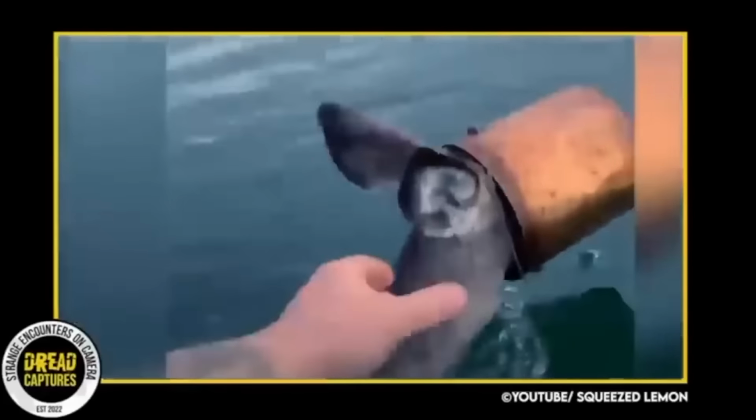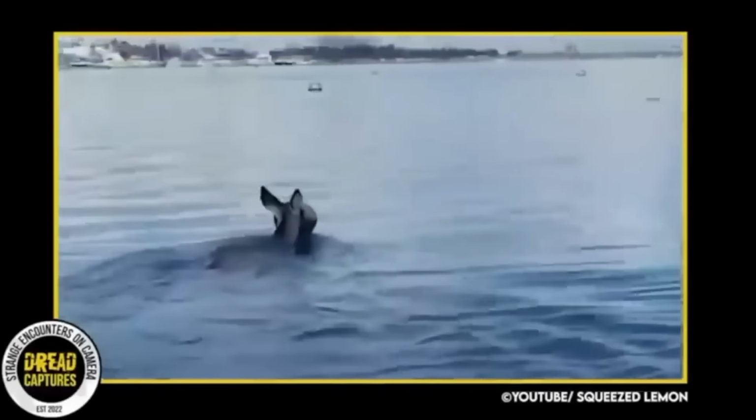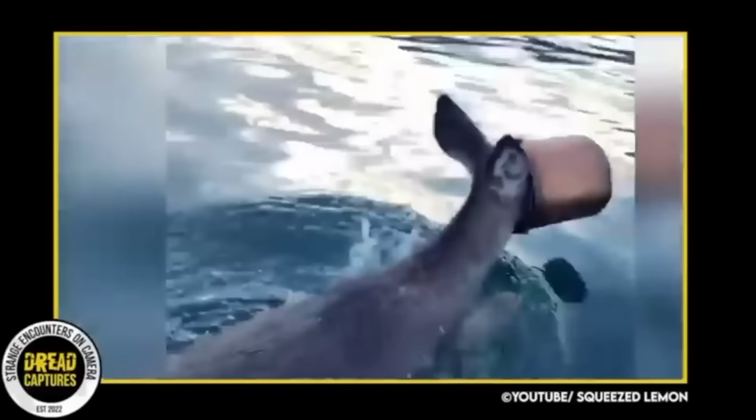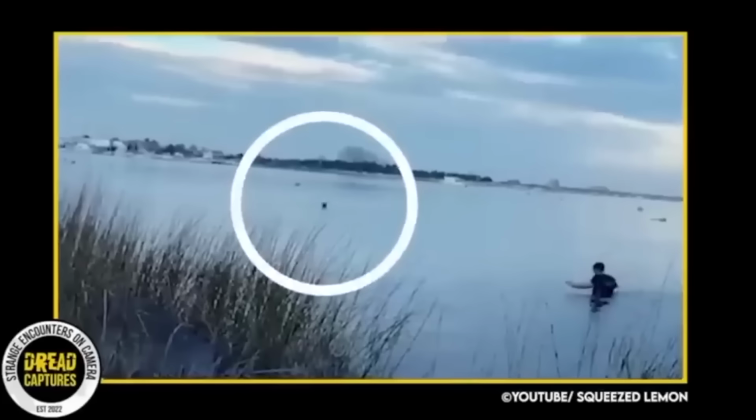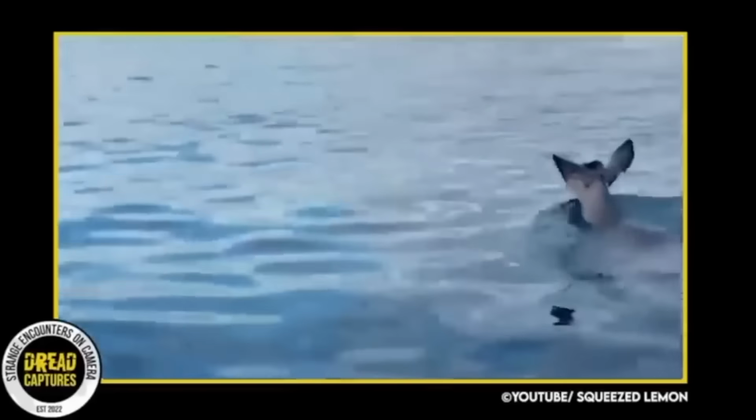The deer's chances of survival were decreasing rapidly, as there was a high likelihood that the bucket could fill up with water and pull her down under with it. Not to mention, she could exhaust herself just swimming in circles, unable to see where to go. Fortunately, the man spotted her in time and called for help from a nearby boat. And after several attempts, they were finally able to rescue her.